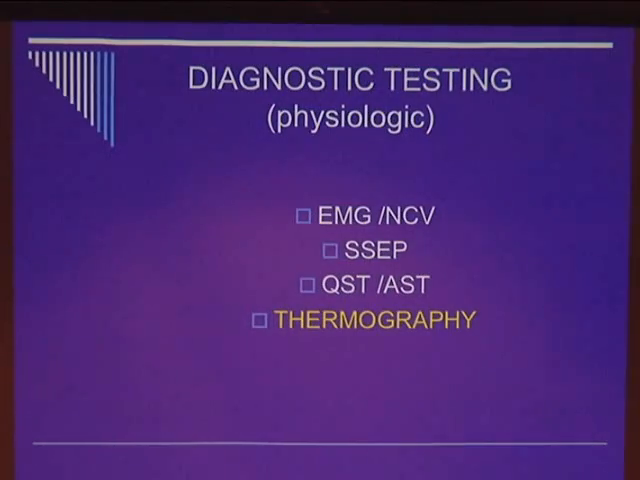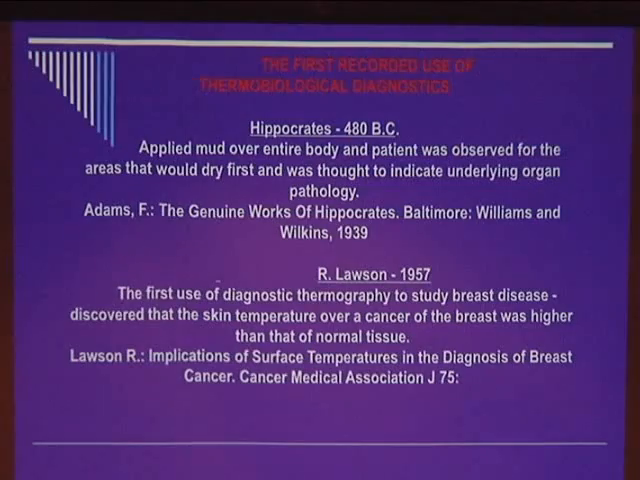Well, I've got physiologic studies, except EMG and nerve conduction studies measure motor function, so that doesn't work. Evoked potential testing gives me very little information, and there aren't too many studies or reports on QST or AST testing. So what I've got is thermography, or infrared imaging, which, as I said, is old because it's been around for 50 years. In point of fact, the idea that heat is consistent with disease goes back to 480 BC, and 1957, at least in the modern world. These are the ways that thermography has been used. Dr. Lawson in 1957 studied breast disease and really brought thermography into the medical community.